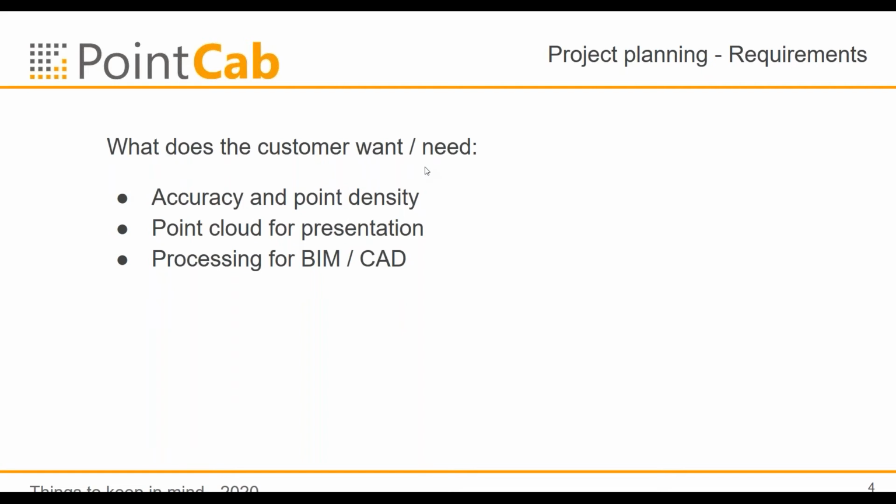Normally, the customer comes to you and tells you, I want super high accuracy with all points possible, and of course color and great point density. And afterwards, he only wants to have a cut drawing. So you have to advise your customer, to give him a good offer for the best things necessary. So we are talking about accuracy and point density, what is necessary.